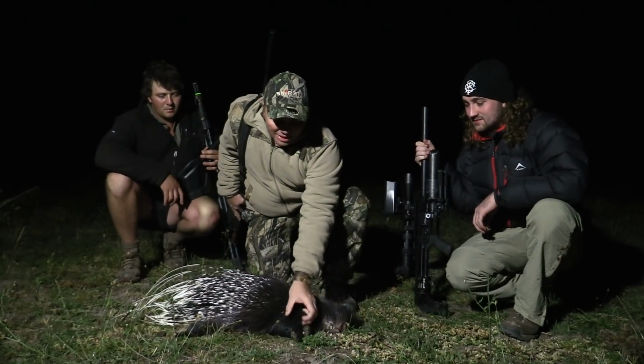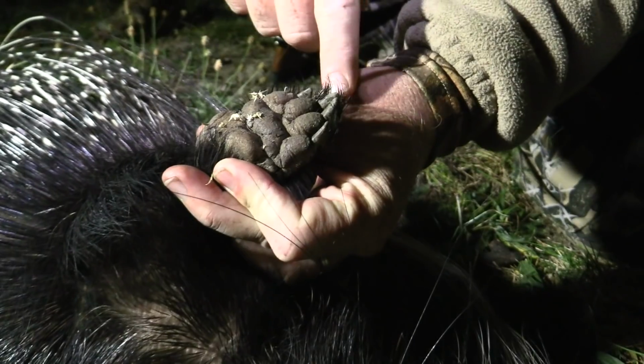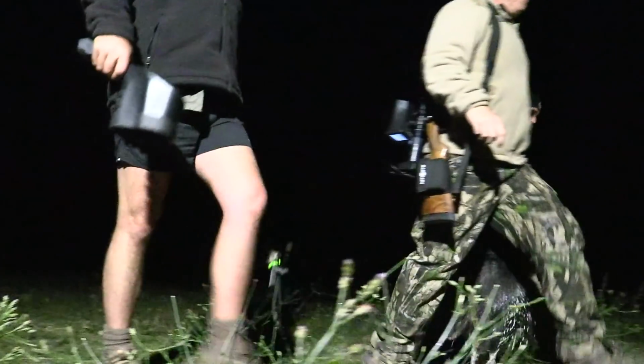They're also a digging animal. You can see here by their claws, by their feet. And they also got pretty strange little paws as well, not what you would expect. We put our porcupine somewhere safe so we can collect him later, and it's straight back to business.